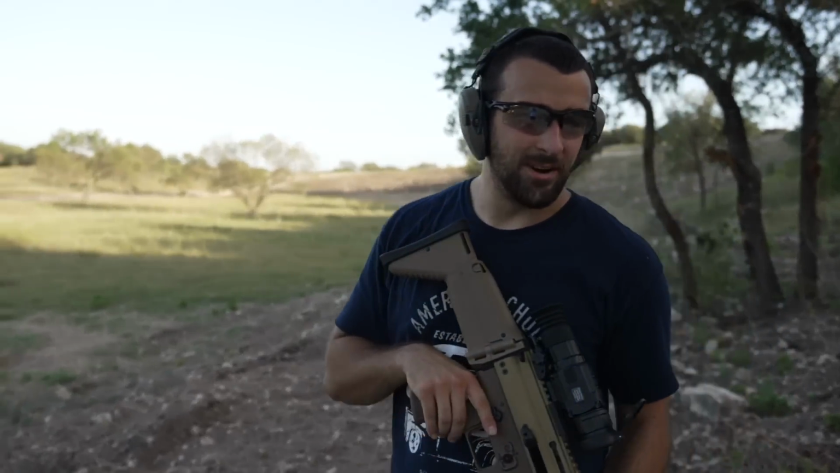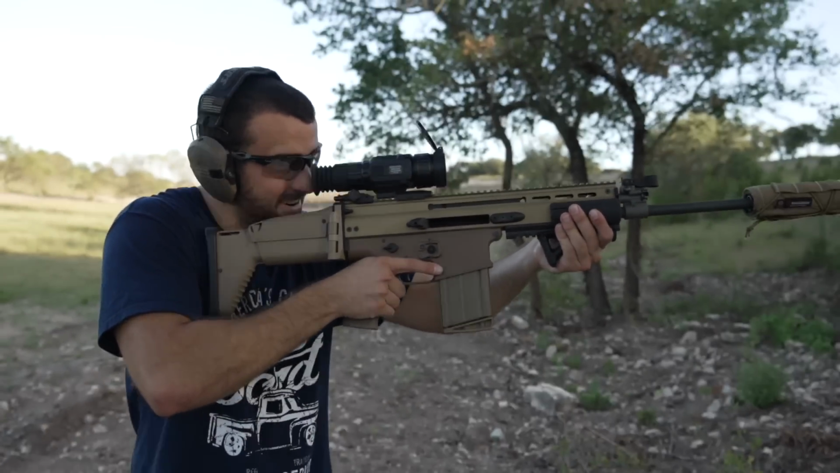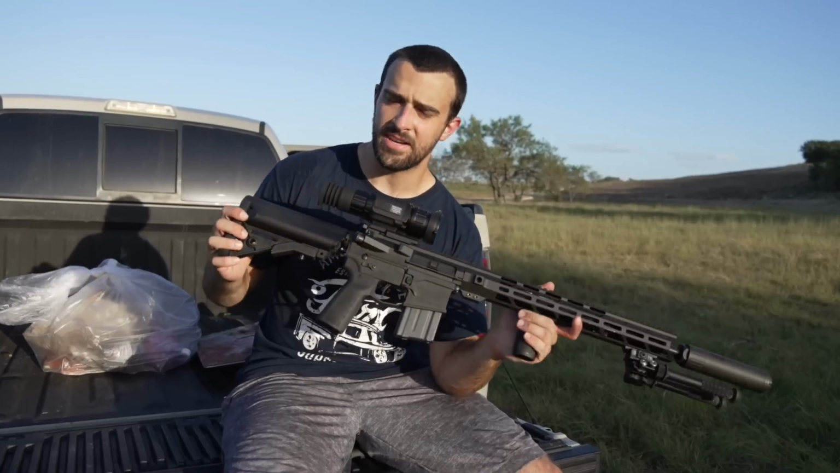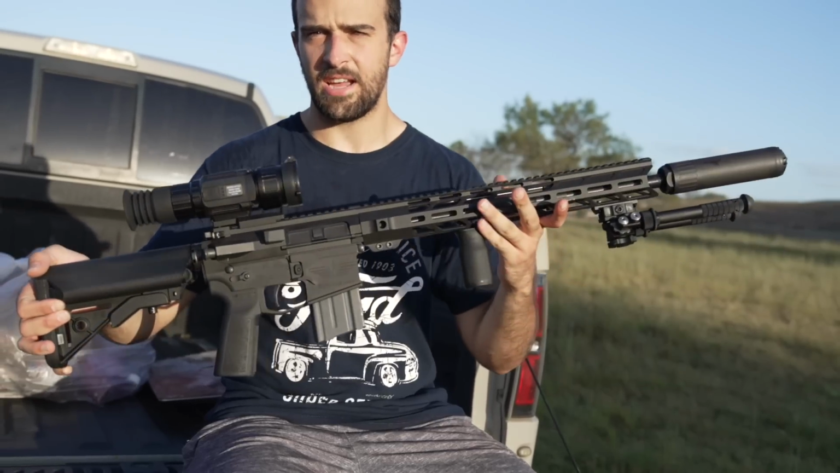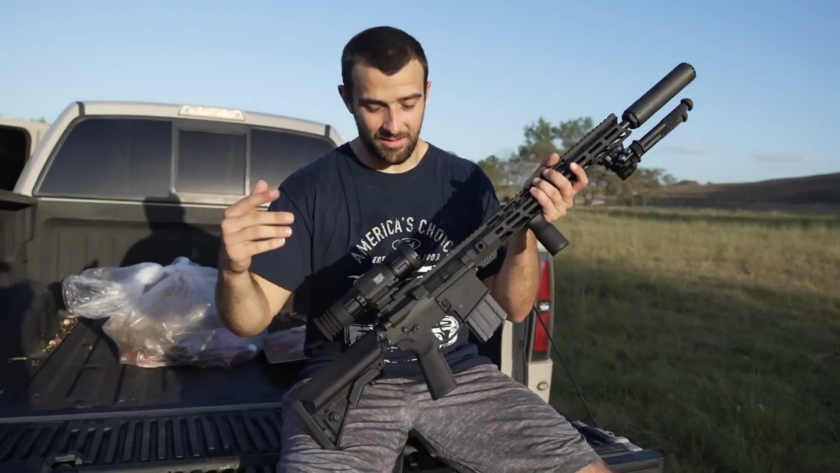Man, I'm still so geeking out over thermal. I've used it before, but not something this good. All right, I swapped out the Super Yoter R onto a 5.56. This is your more standard gun that you would do some predator hunting with. This is a Shytech USA CT15. A lot of people were asking a lot of questions about it on Instagram.